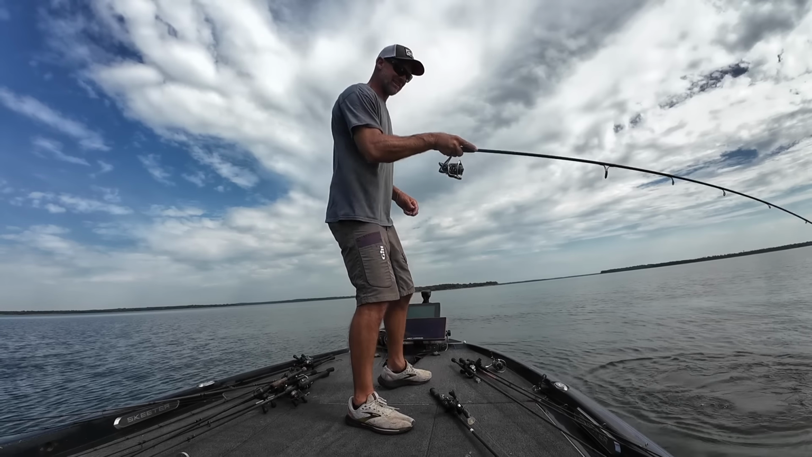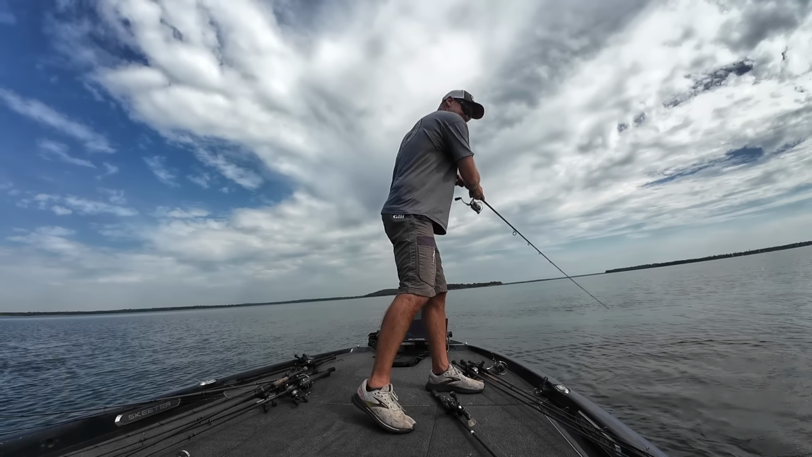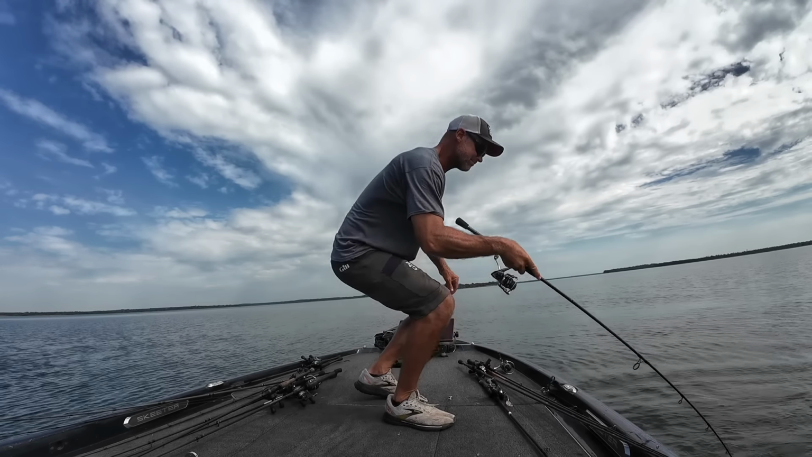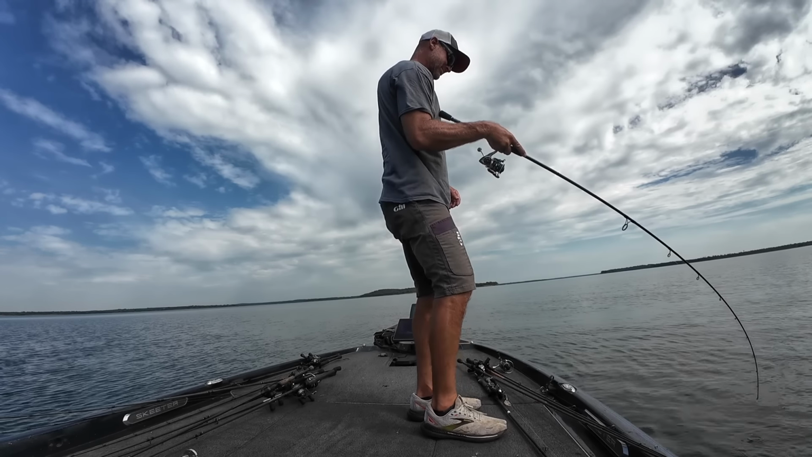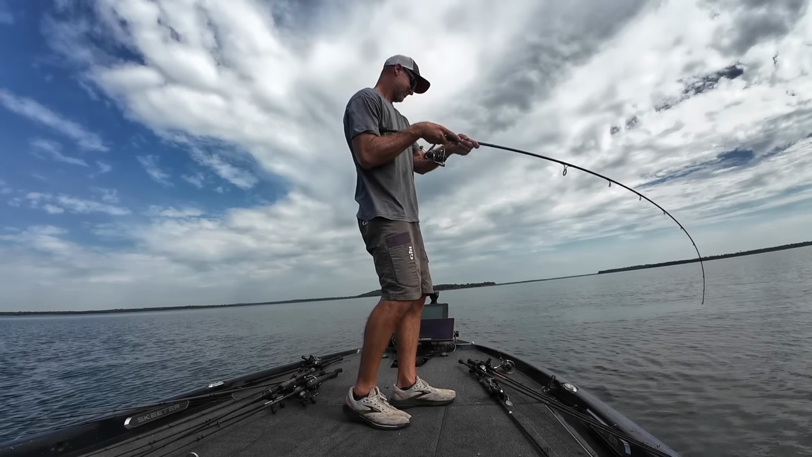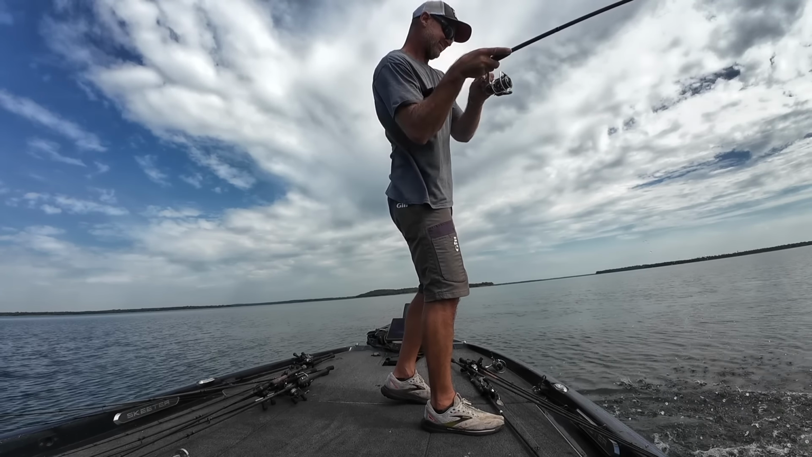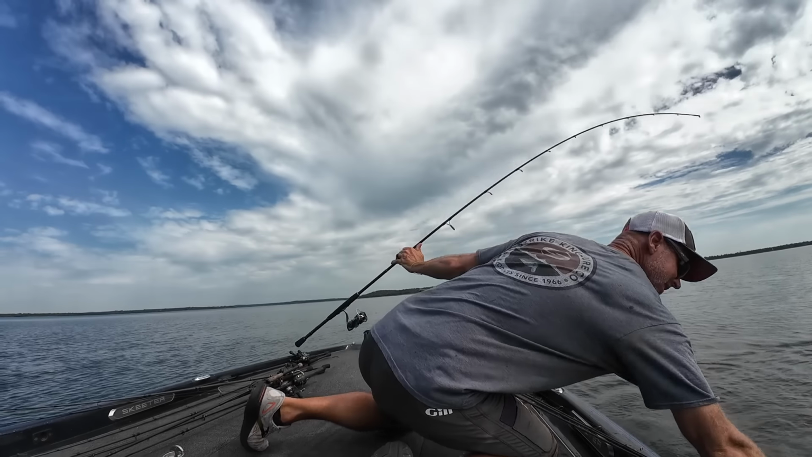It's another giant. It's another one over 8. Might be bigger than that one. It's bigger than 8.